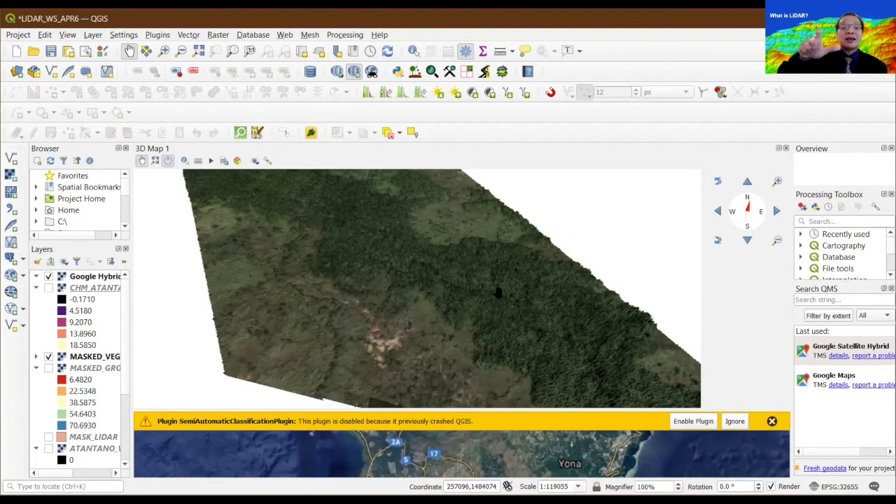In this case, plants or vegetation are quite sensitive to infrared reflectance, and that's what we exploit in multispectral remote sensing and how we derive NDVI, or normalized difference vegetation indices.